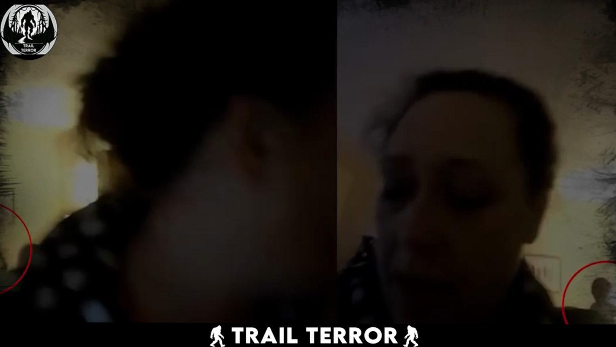The shape is indistinct, and its face is not visible, adding an eerie quality to the footage. The fact that the woman is supposed to be alone in the house makes the appearance of this figure all the more mysterious and unnerving.